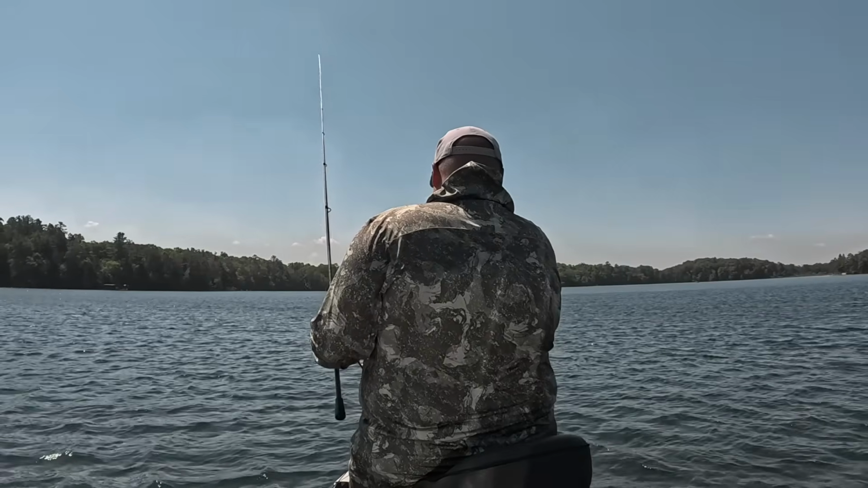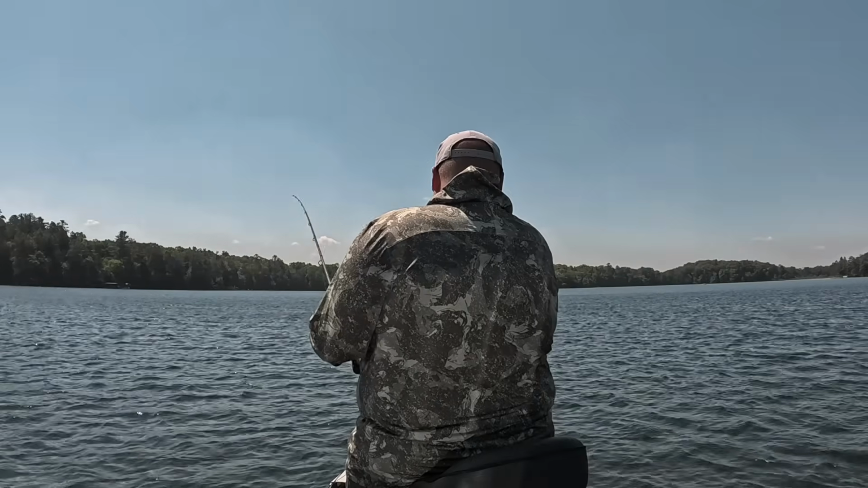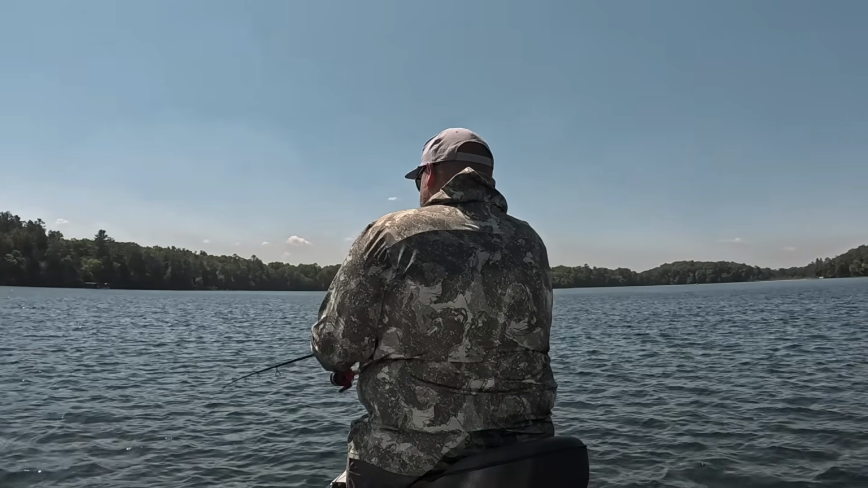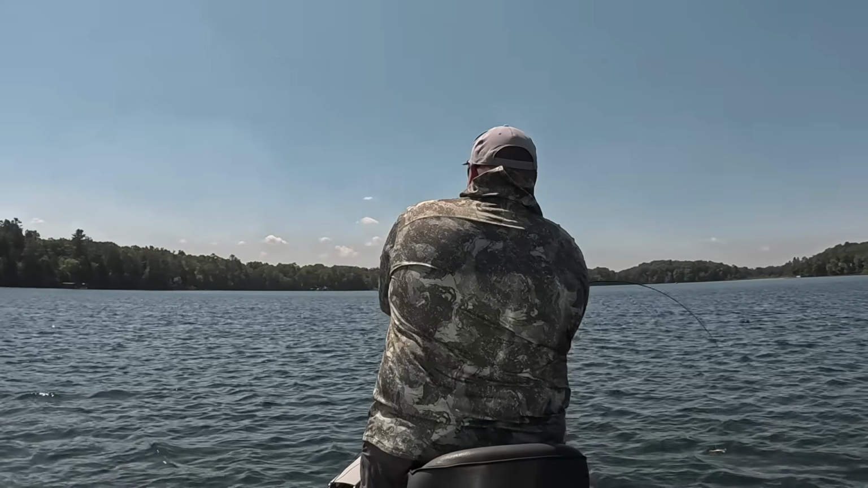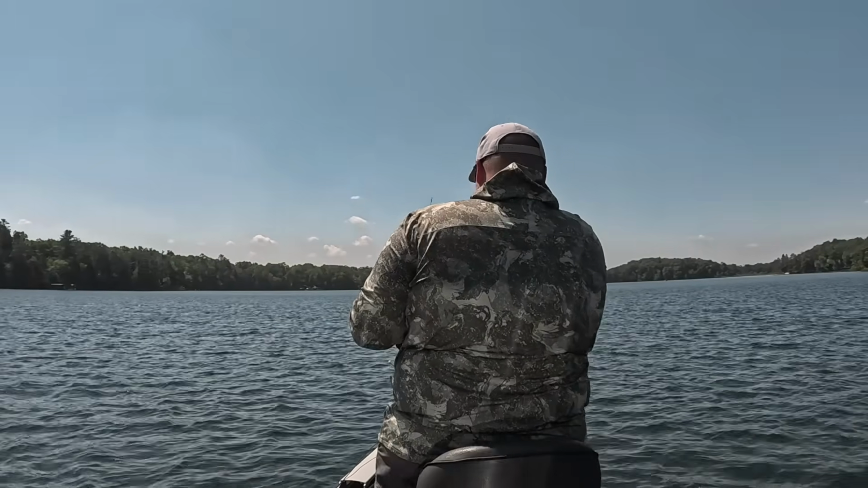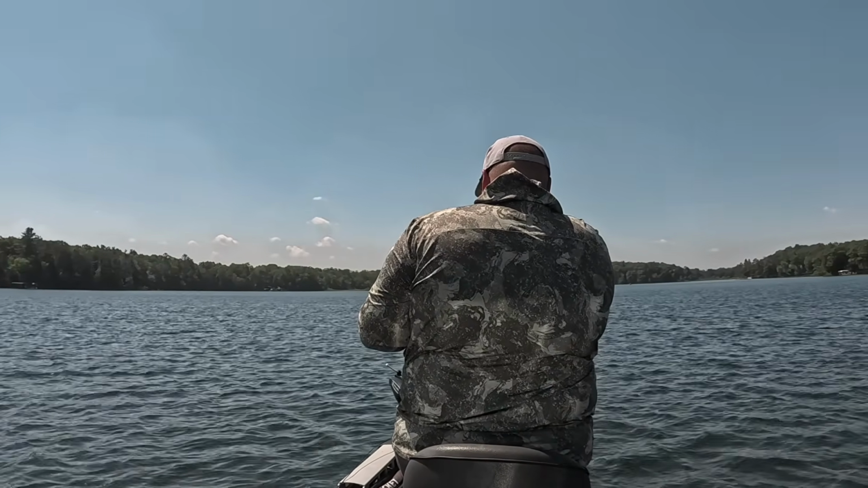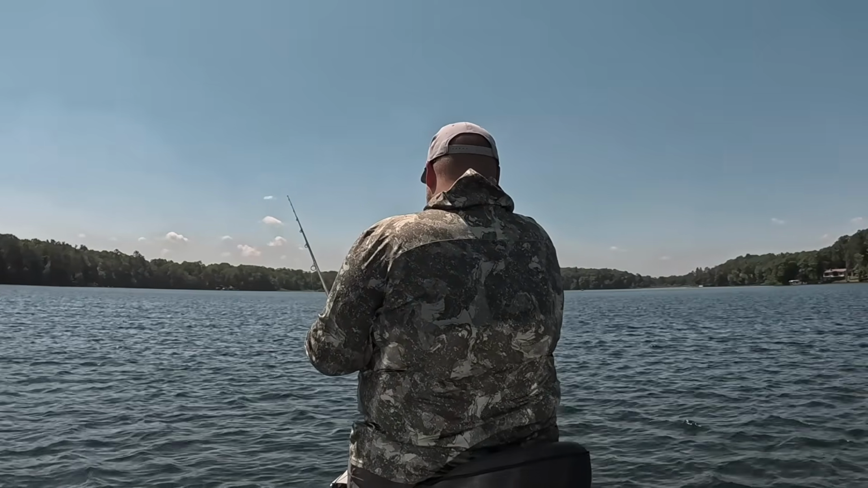Looks like one big blob sitting up on top there. Never mind, there's a bunch of them. Let's drop a jigging rap right down in the middle of them. Those are big fish. I would love to set the hook right now.